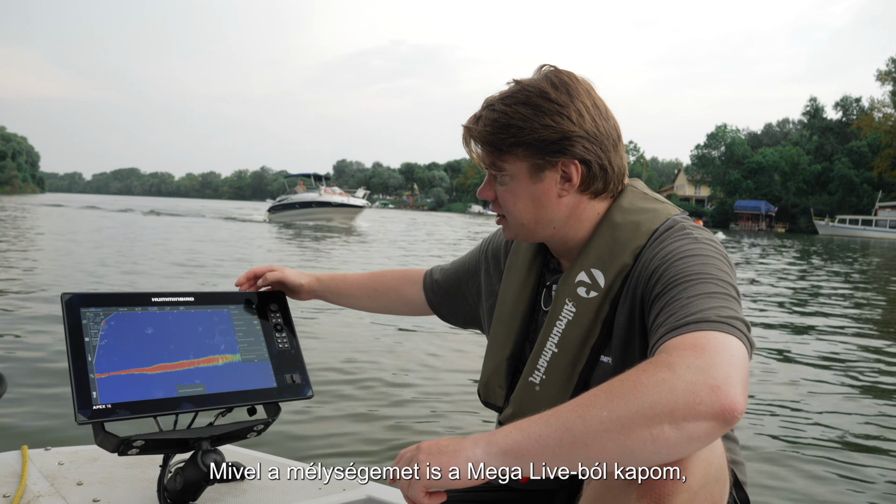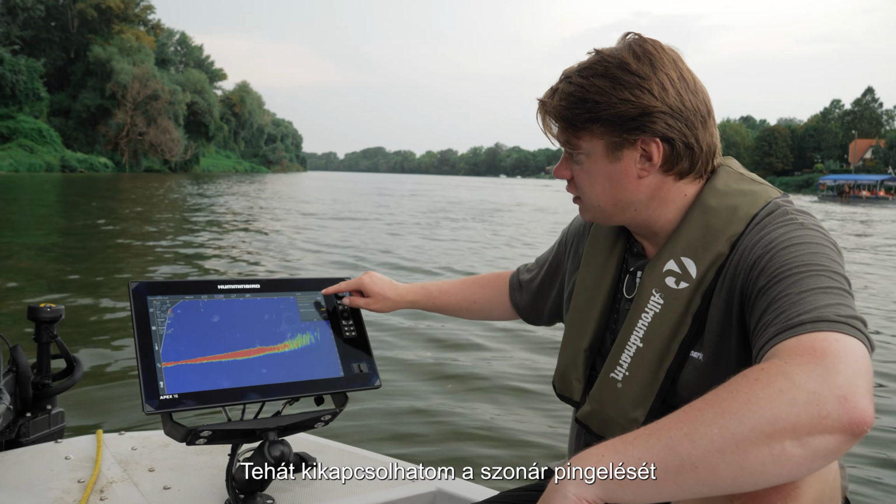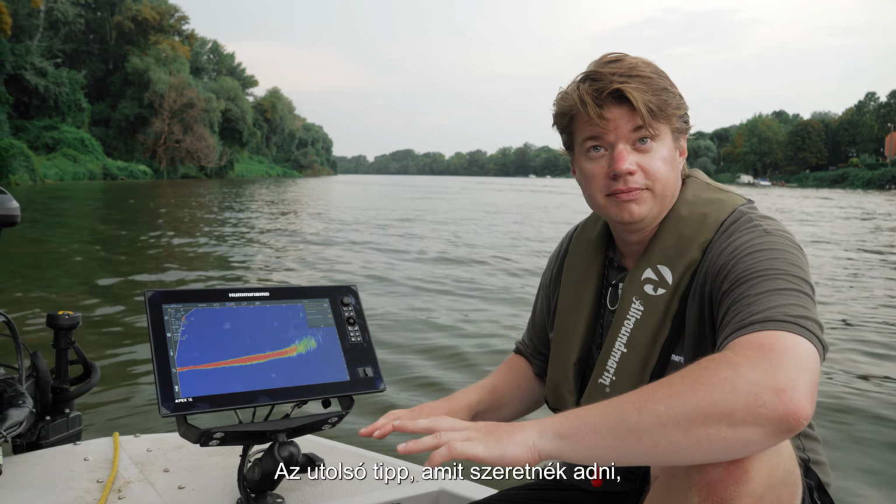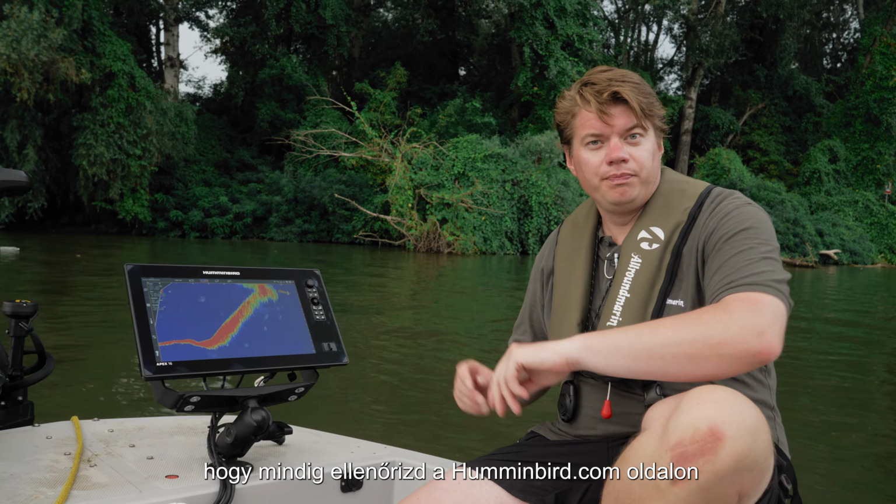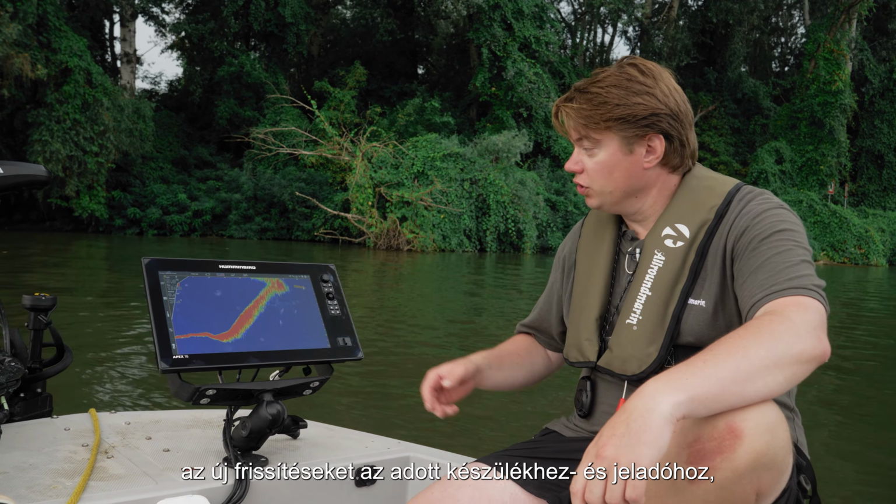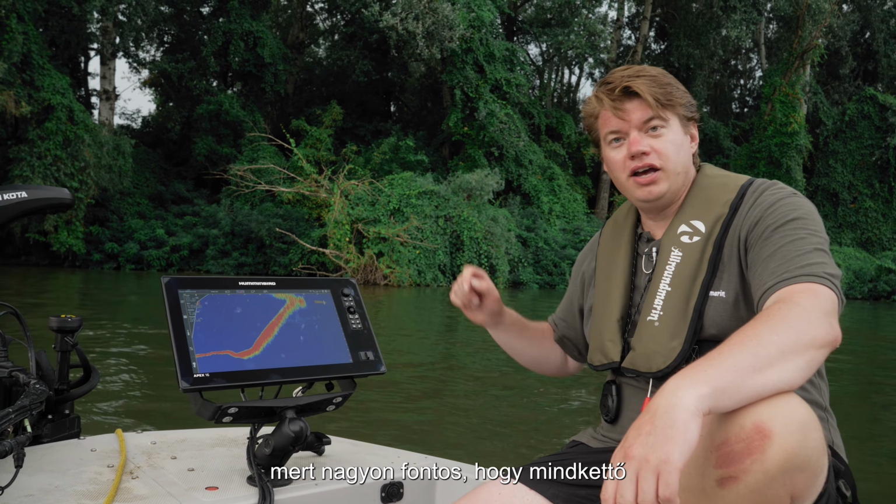And because I get my depth also from my Mega Live, I can turn off the sonar ping of my transducer in the back, so I have less signals in the water and it's quieter. And the last tip I want to give you is always check the site humminbird.com in the customer support area for new updates for your screen and also for your transducer, because it's very important that both have the latest